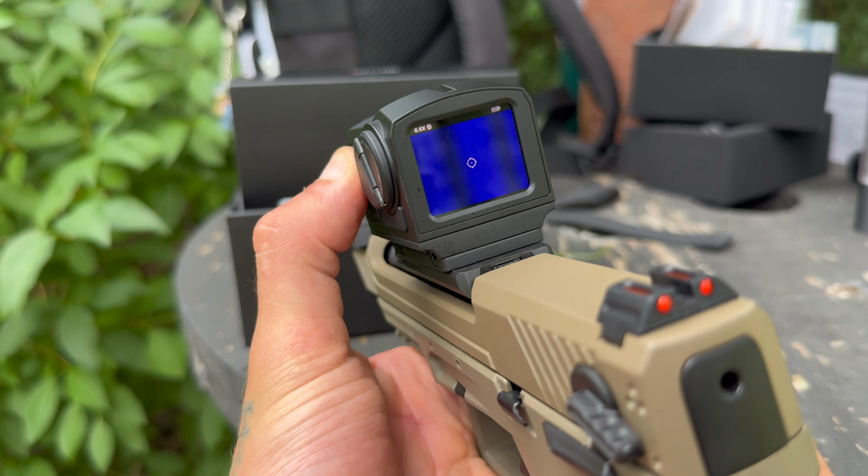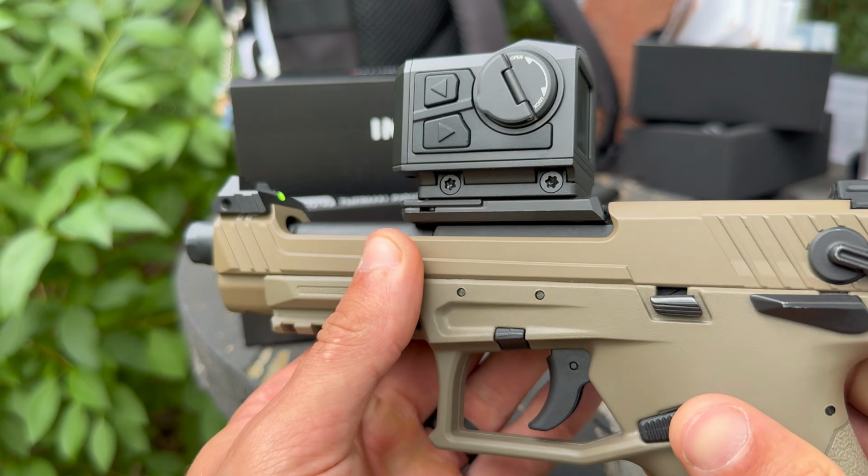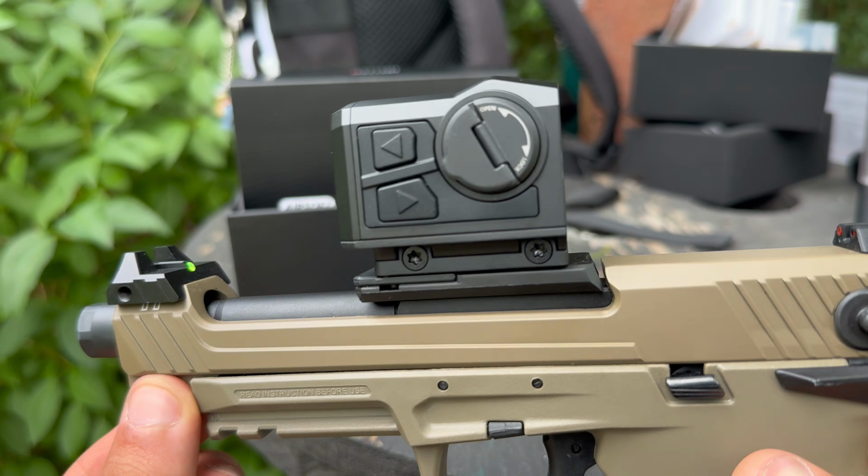We can just go ahead and hold the power button of the ATP-13. It'll count down from 3, 2, 1, and 0, and shuts off. And I think it's about time that we wrap it up.